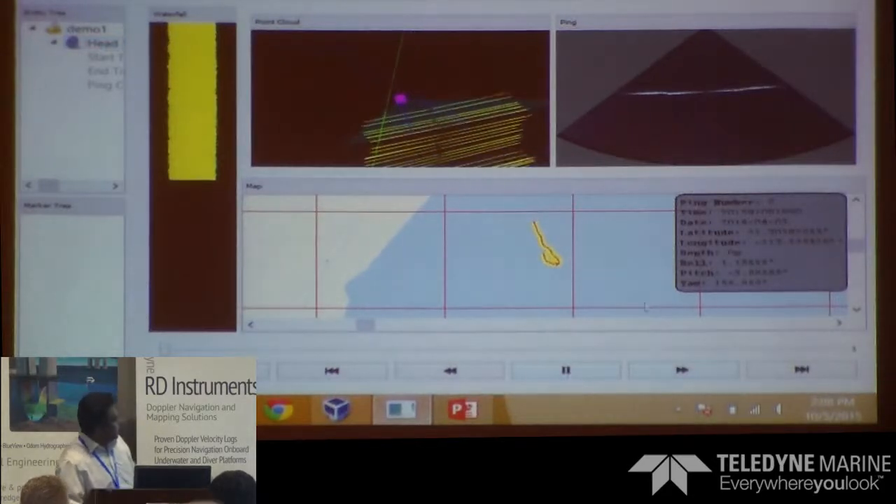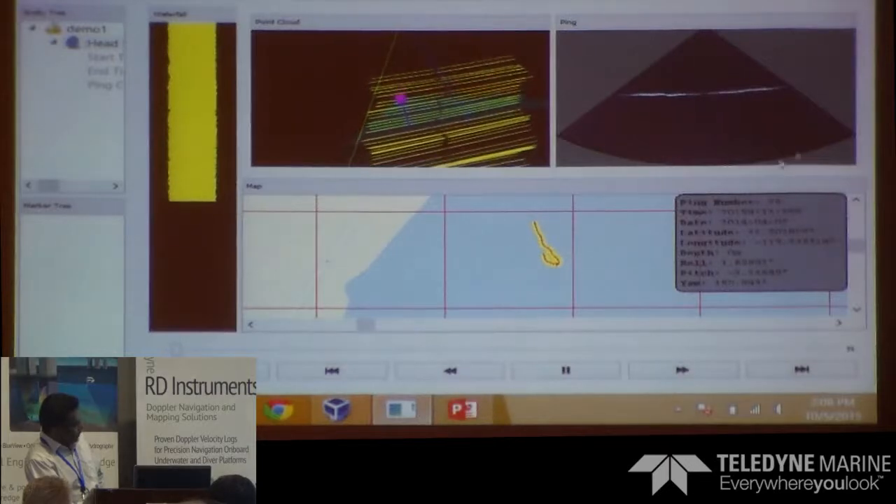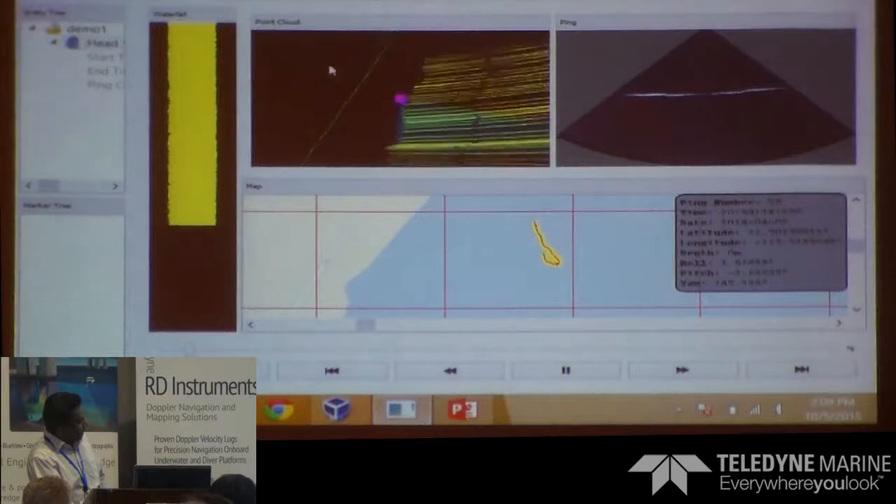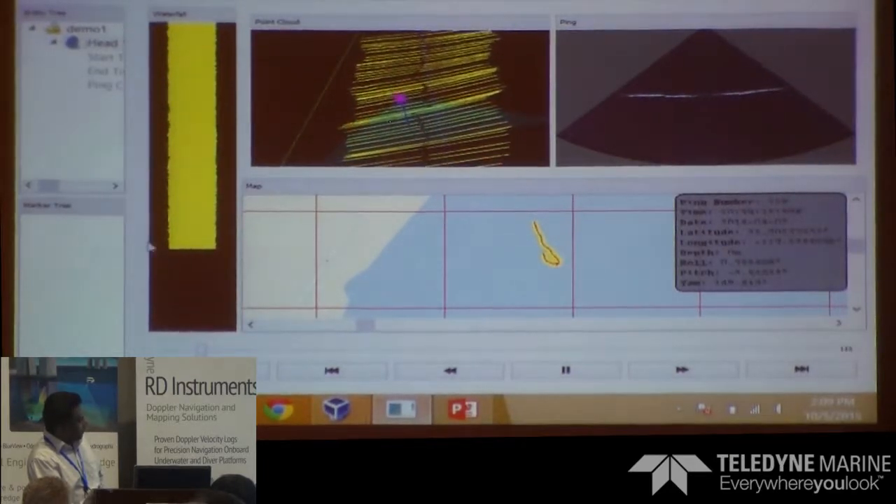If I run this, you will see that in real time we should be able to see individual pings as well as navigate the point cloud. So to see how the point cloud works, and also you have a waterfall here.